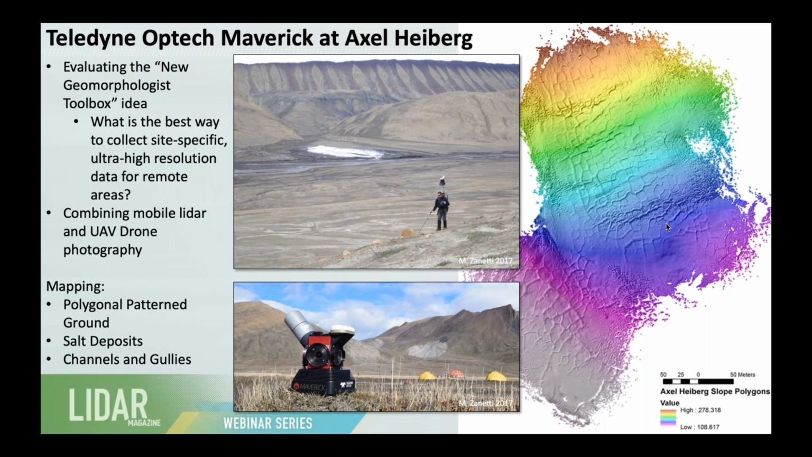One of the other things we were doing while on Axel Heiberg was testing this new geomorphologist's toolbox idea, which is: what is the best way to collect site-specific, ultra-high-resolution data for remote areas?